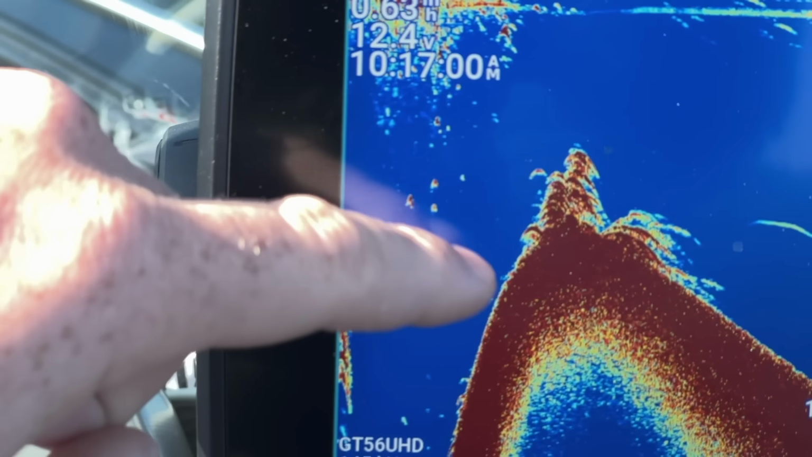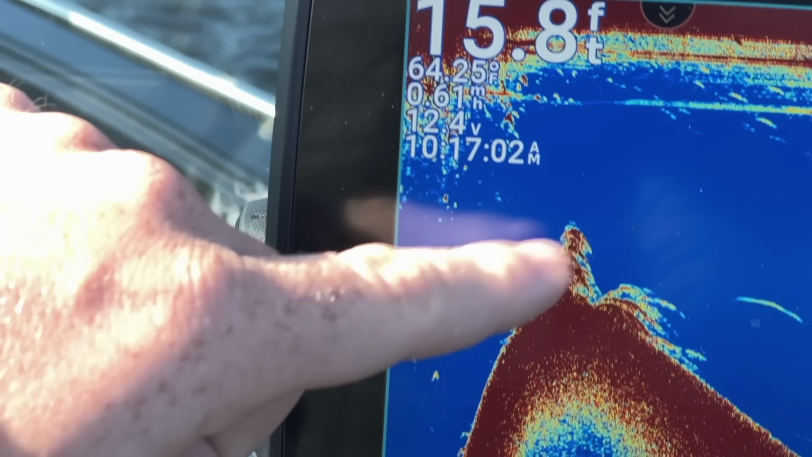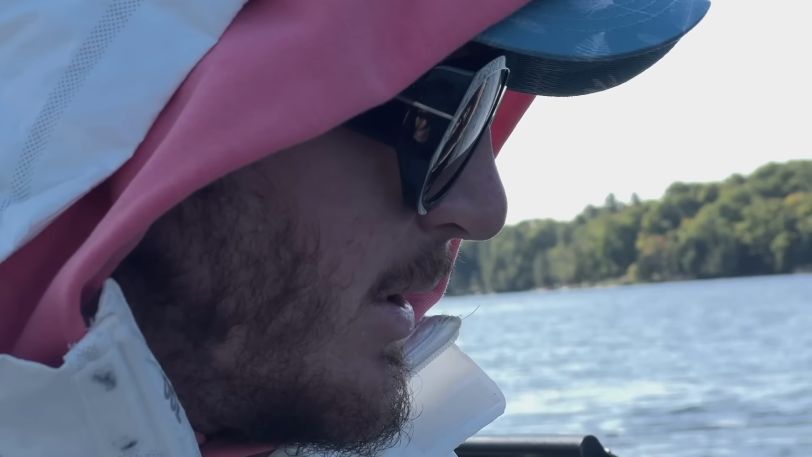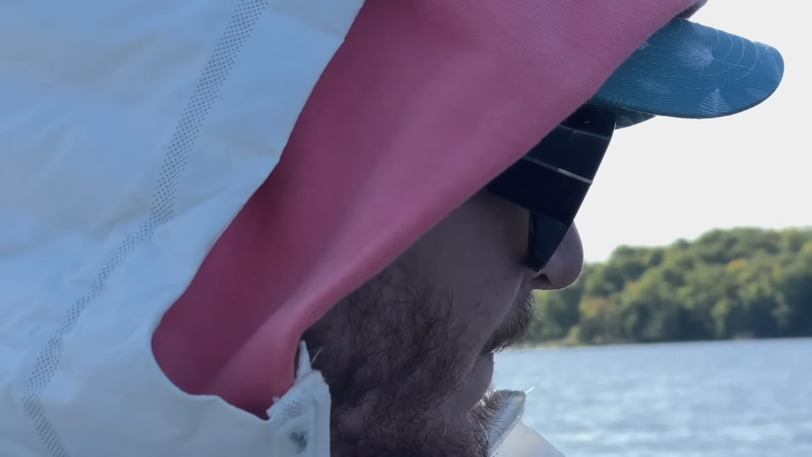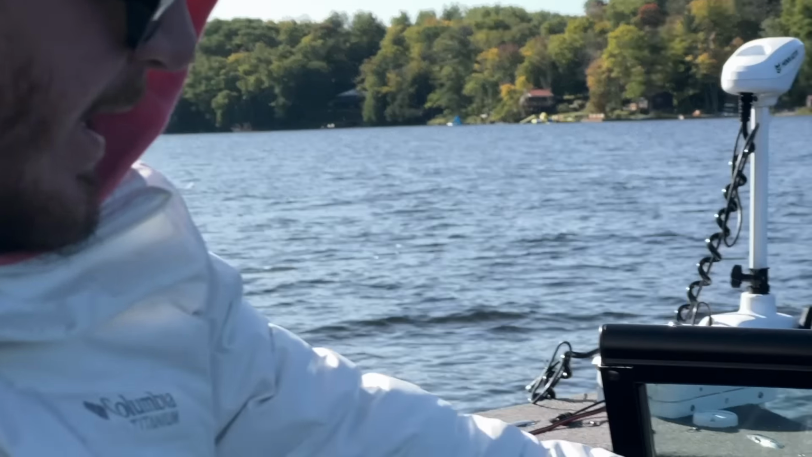So that little cluster on top of that drop off there, that looks like a nice school of them. We're gonna see if we can get down and turn them on. See the water temp, it's only mid-September and the water temp has dropped about 10 degrees in the last 2 weeks, which is good. There we go on the bottom, look at that right there.